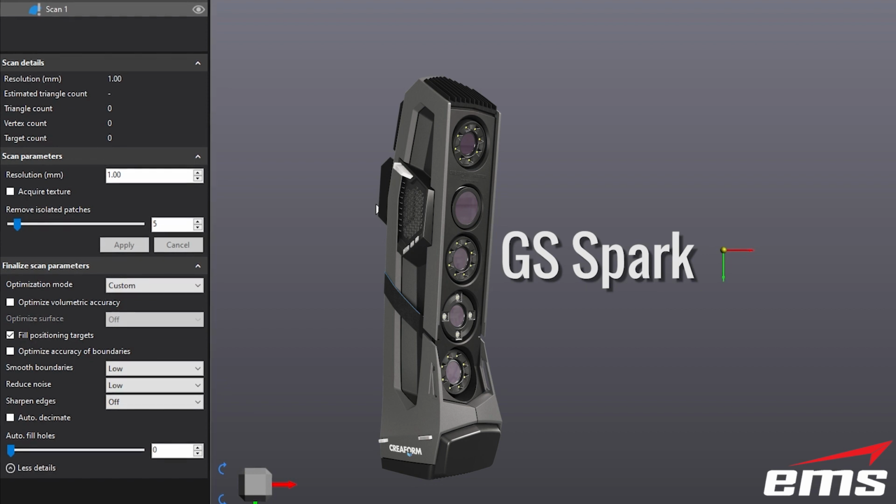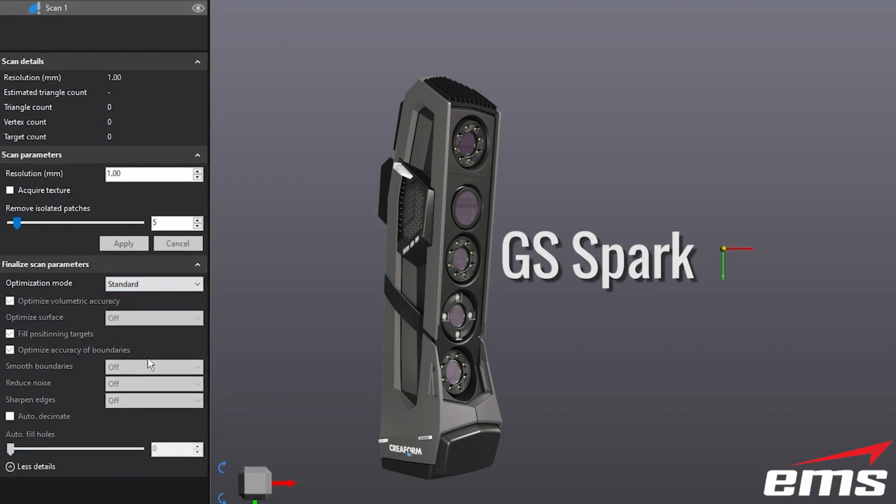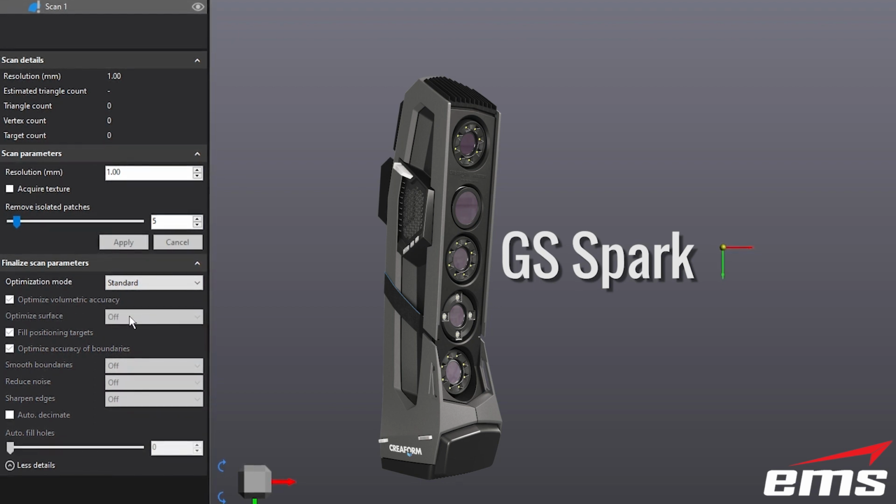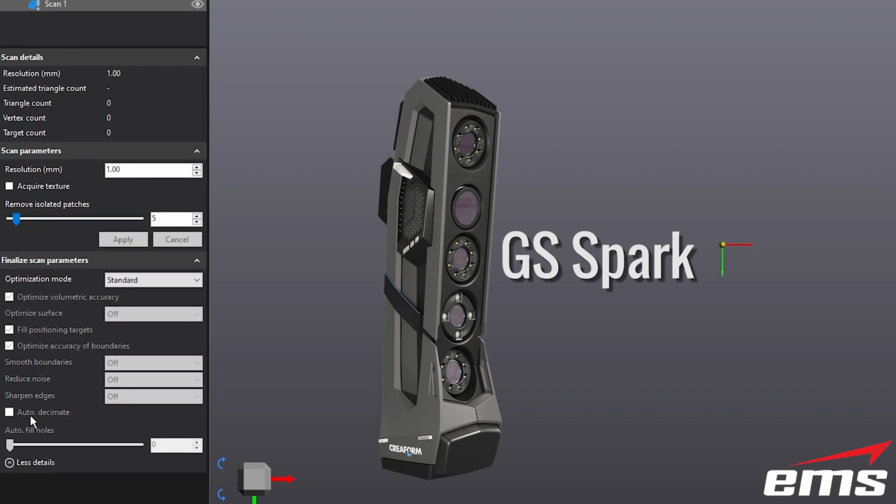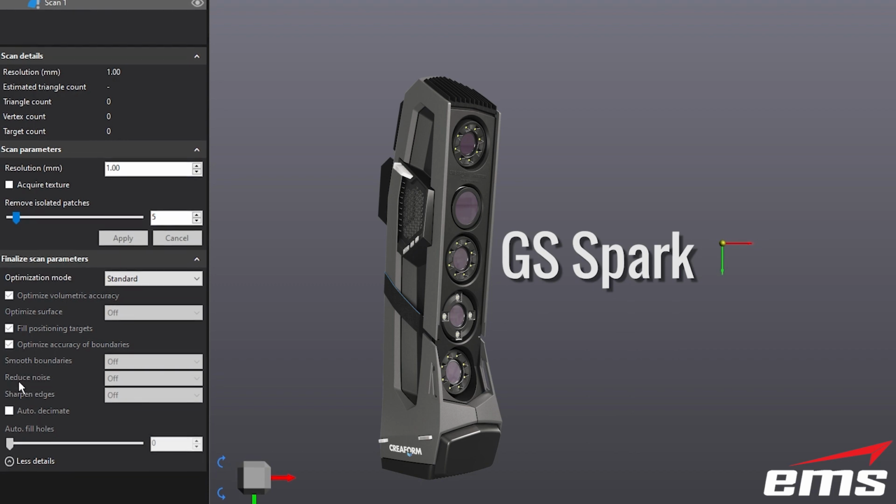Okay, and for the GoSCAN Spark, optimize volume accuracy and optimize surface, I would definitely turn off. You can fill targets. You can optimize the boundaries. But again, turn off smooth boundaries, reduce noise, and sharpen edges. Auto decimate's up to you. And fill holes, all of these should be turned off.